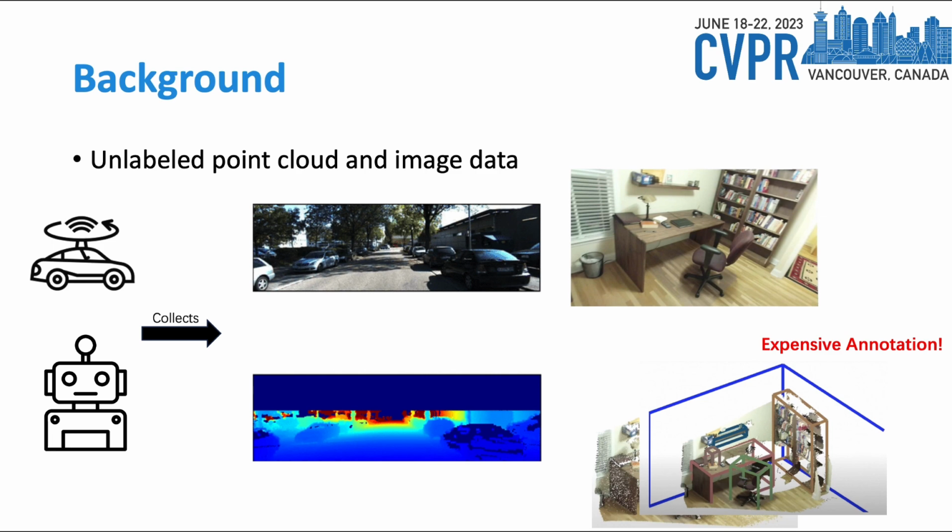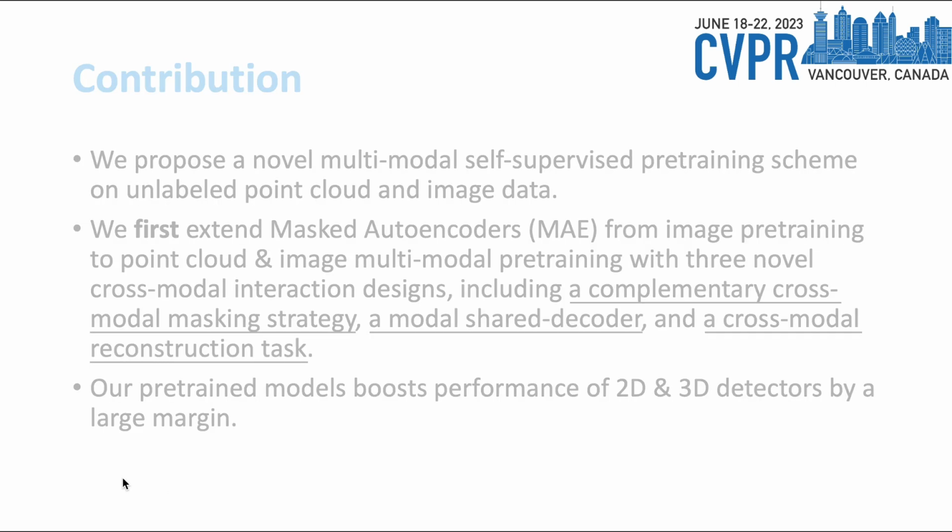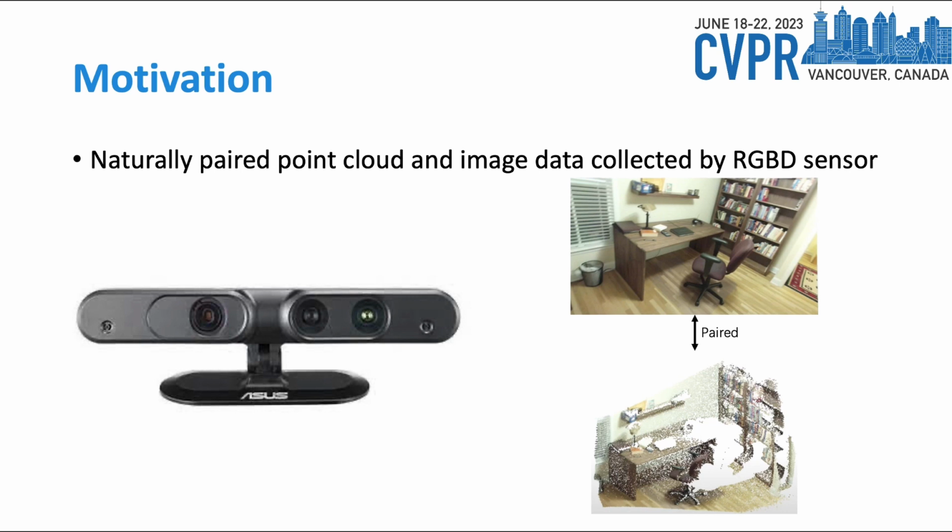So to ease the problem, we propose a novel multimodal self-supervised pre-training scheme on unlabeled point cloud and image data. We first extend MAE from image pre-training to point cloud and image multimodal pre-training with 3 novel cross-modal interaction designs, which we will elaborate later. And our pre-trained models boost the performance of 2D and 3D detectors by a large margin. Now, I will introduce our work in detail.